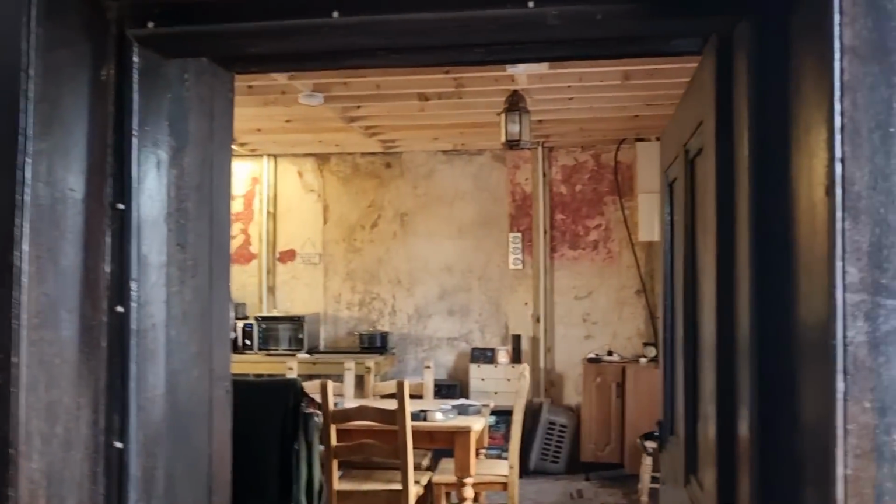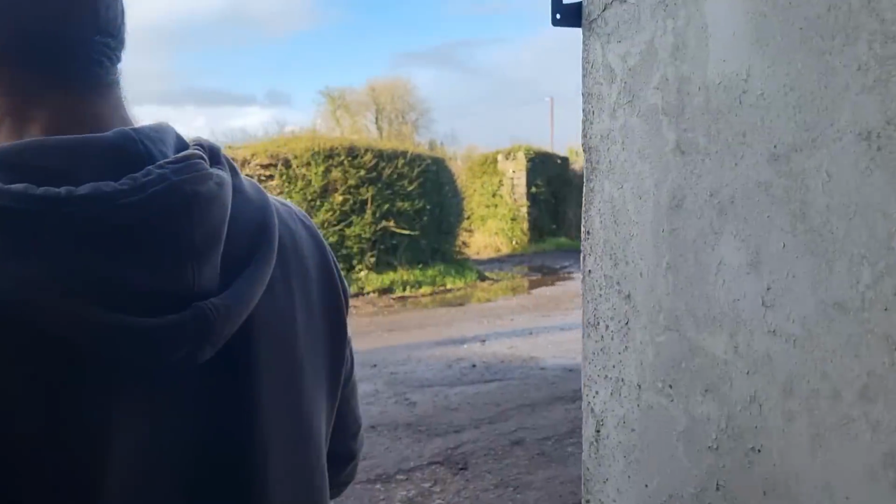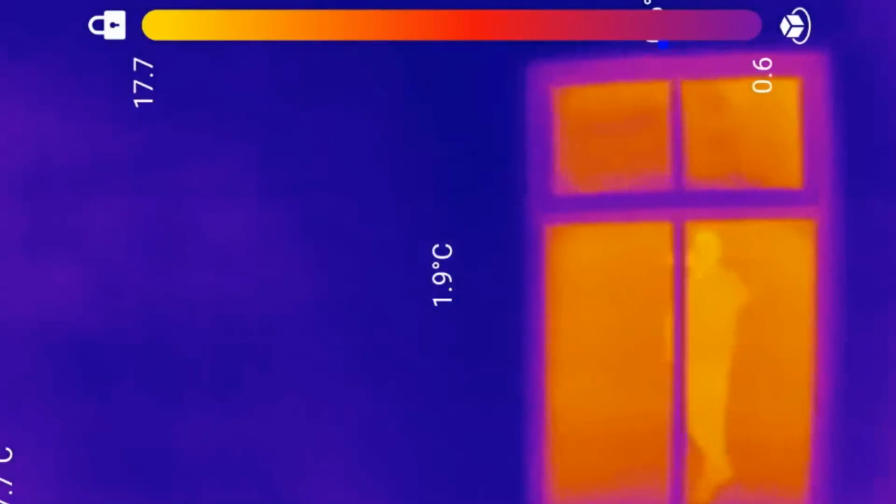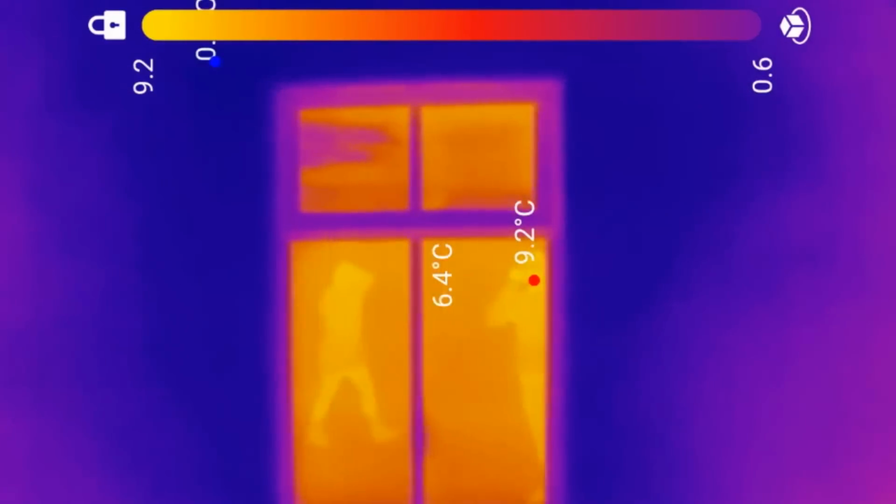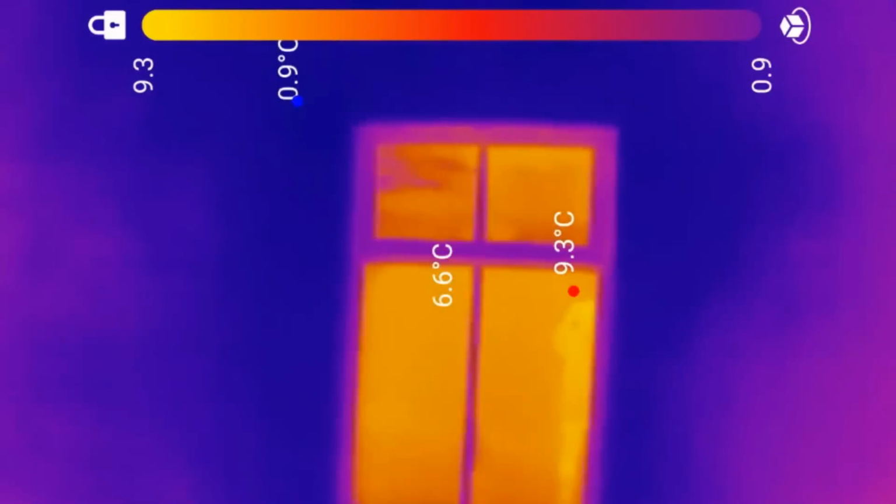Let's try outside and see if we can see heat loss. Hopefully not. Well, no. We probably will. I can't imagine we won't. Let's have a look. Oh, that's bright. That's really, really good. So you can see the glass is obviously losing heat.